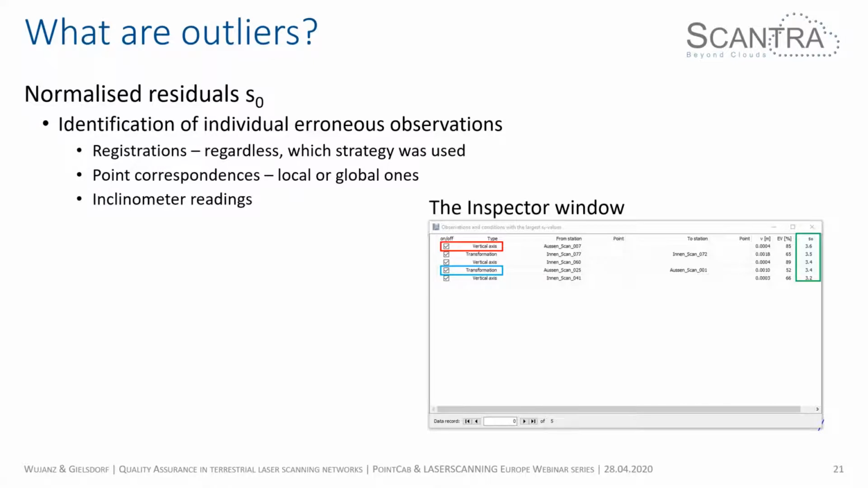If you look two columns to the left, you see V, that's again the residual. And if you look to the very left-hand side, what I talked about earlier, you can use the very same approach, the very same metrics, to identify outliers that come from different observation types. Be it vertical axis, which is, for instance, in the inclinometer reading, transformation that highlights registrations of all sorts, or there could be point correspondences, for instance, between local targets or global ones.